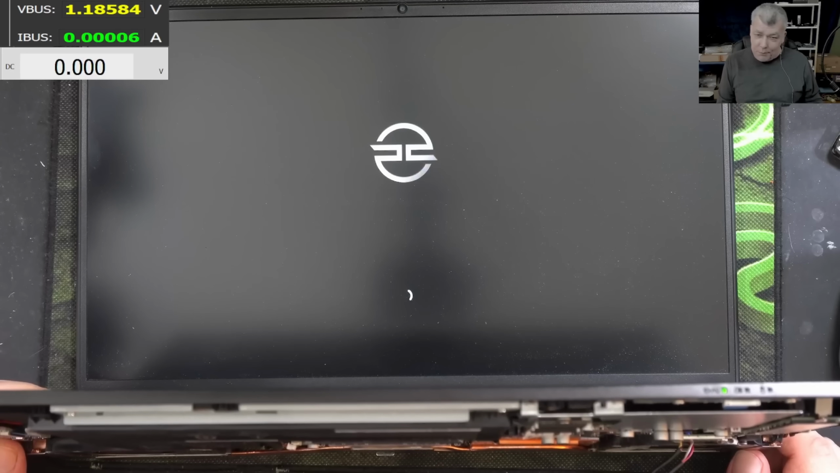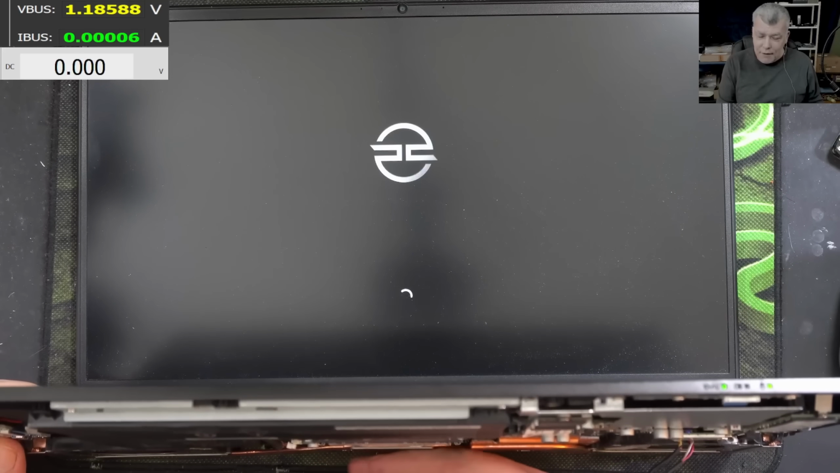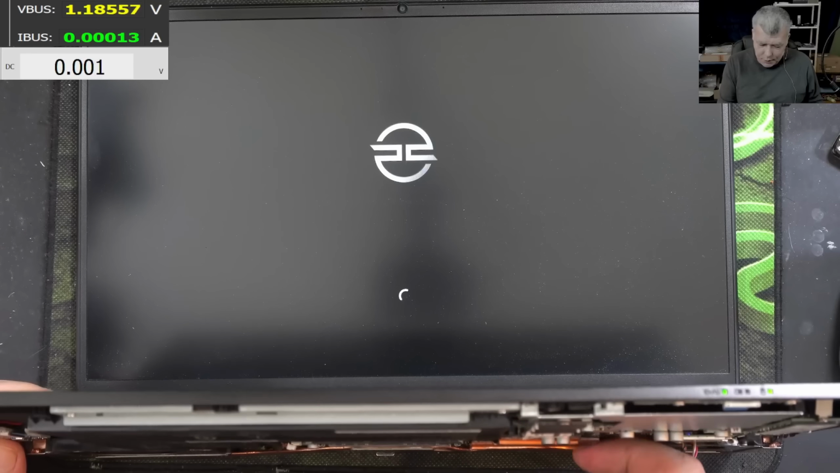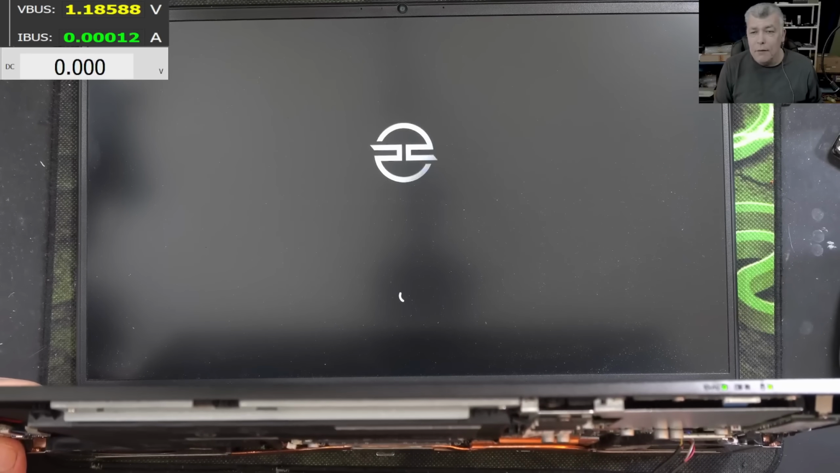Definitely a hard job. Yeah, definitely. Yeah, the GPU is getting hot. The CPU is getting hot. Everything looks fine. The chipset, yeah, proper hot.